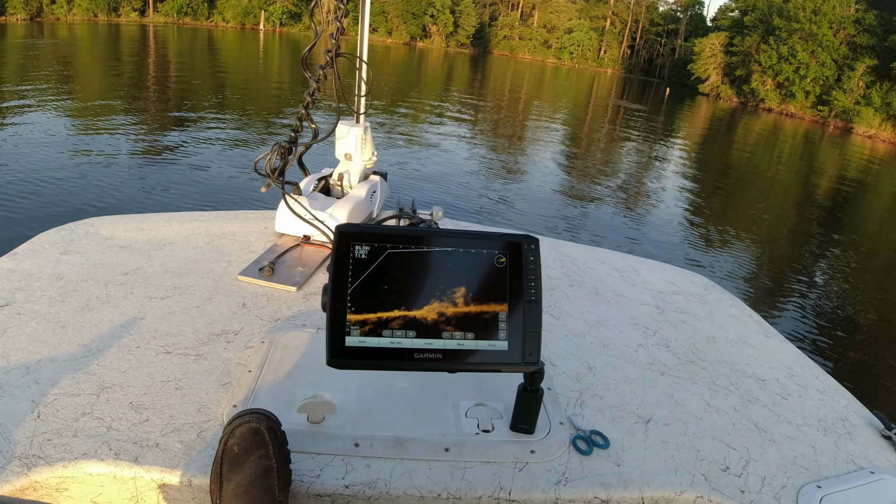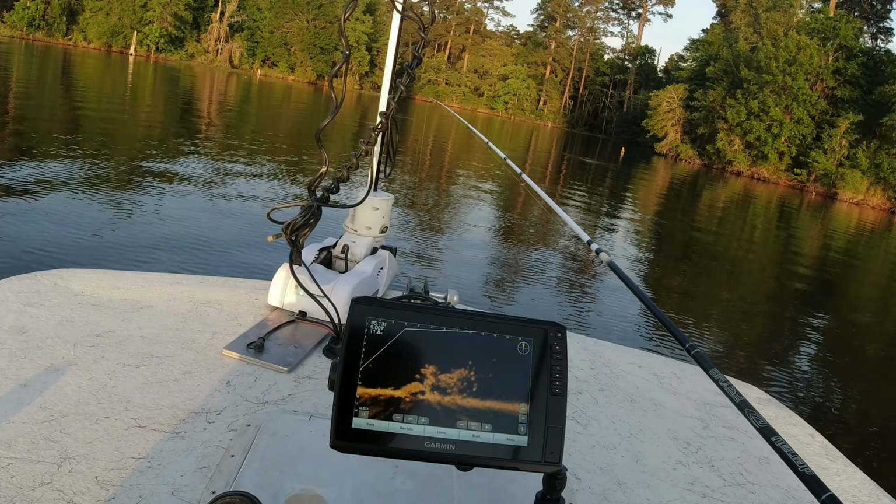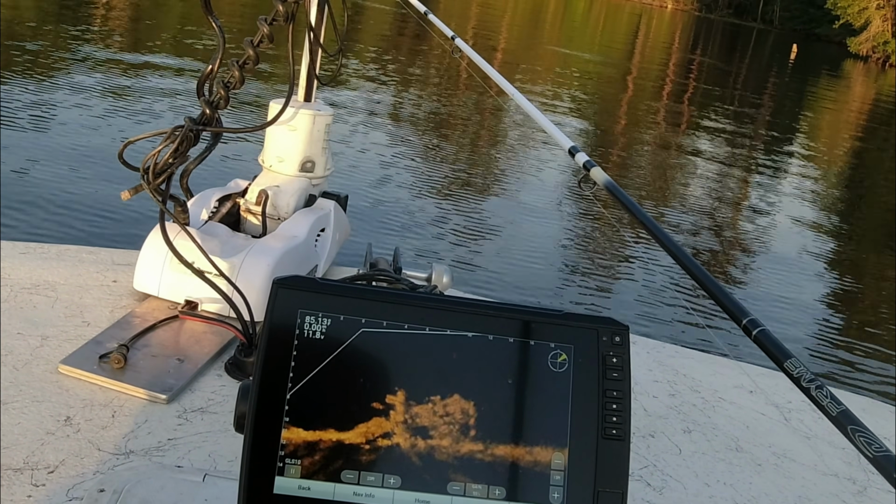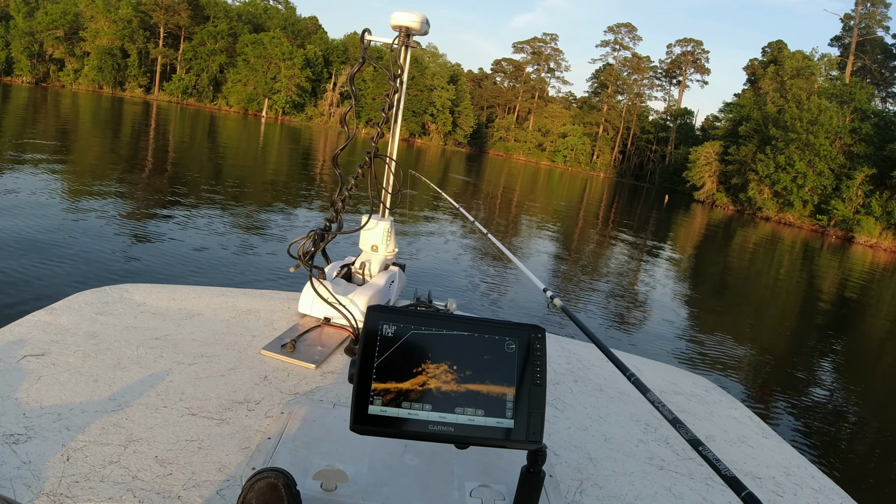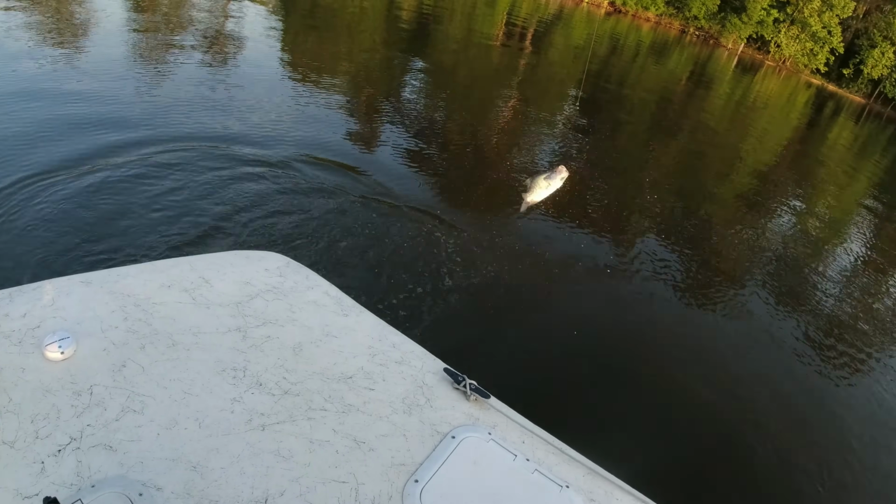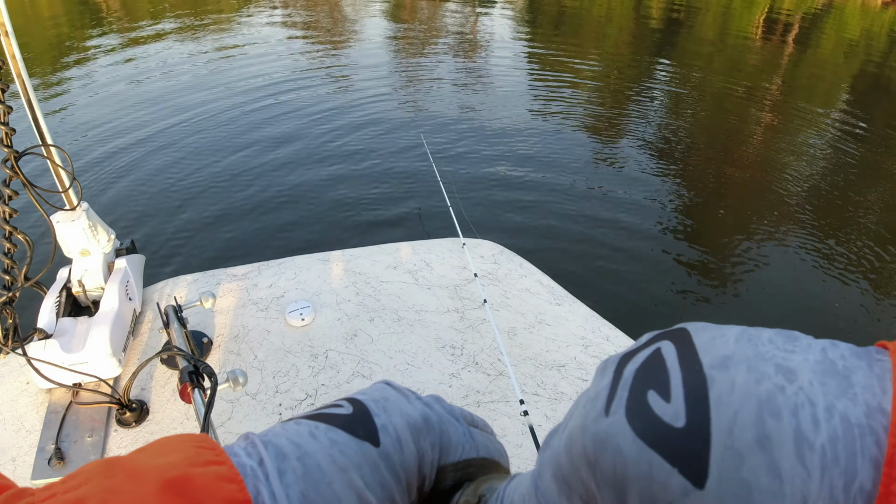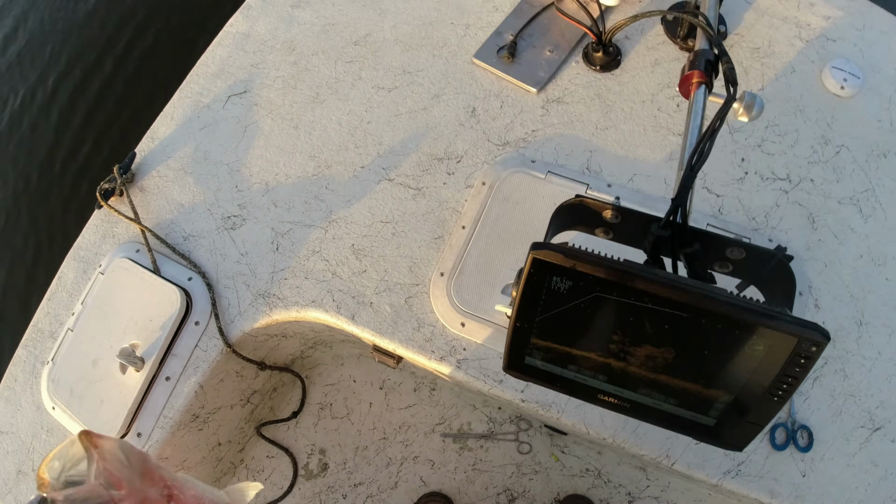Beautiful moon is already up there. One thing I can do for sure is swing some crappie in the boat. Bluegill got my number right now, but hey, old crappie, they like me.